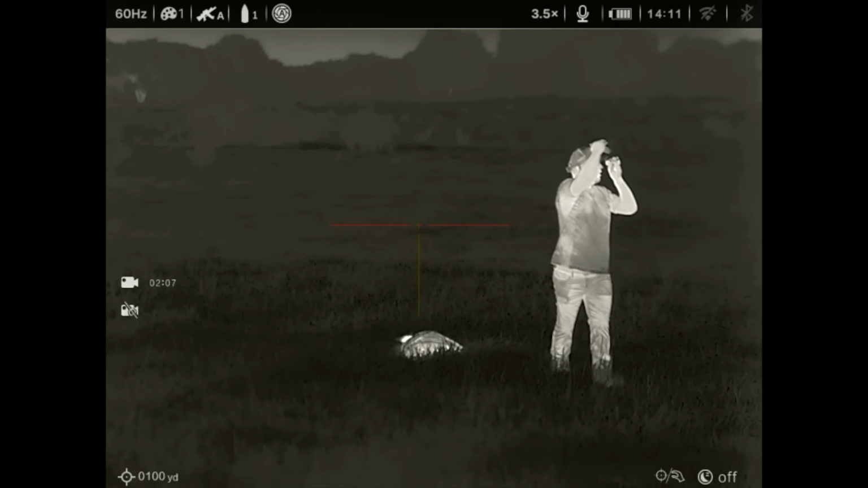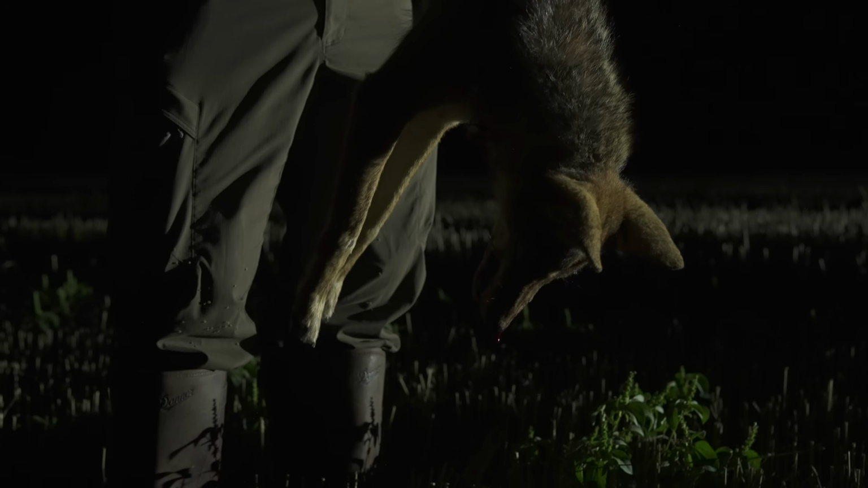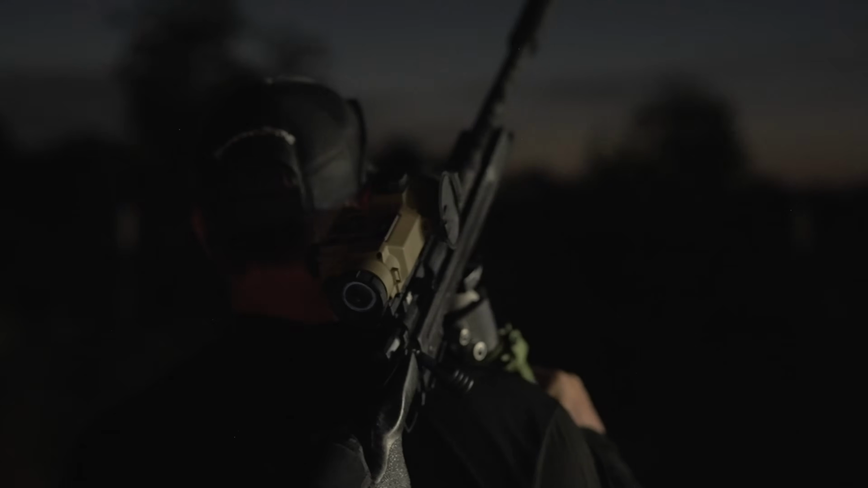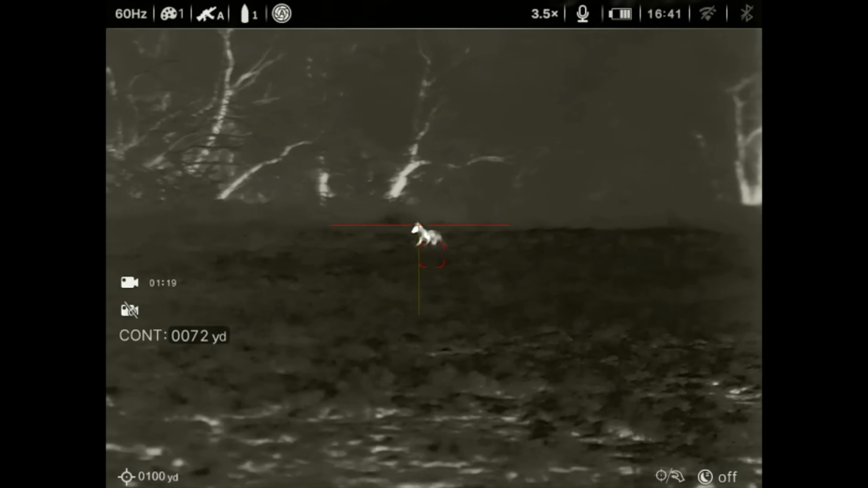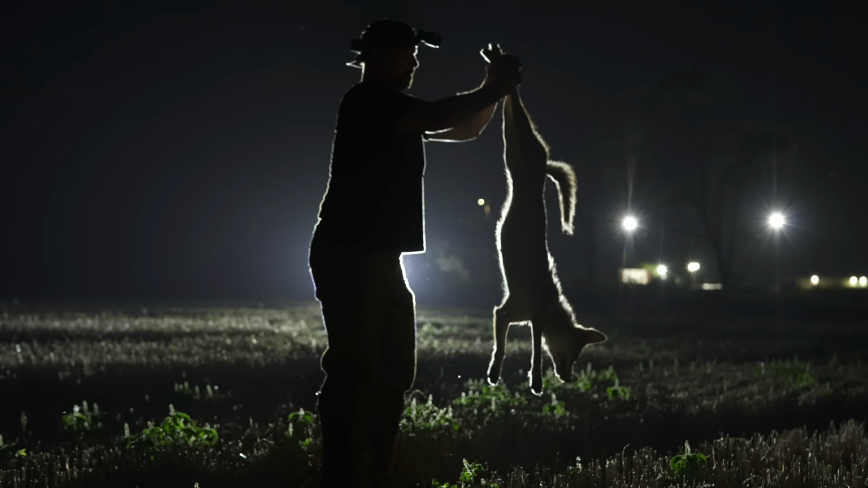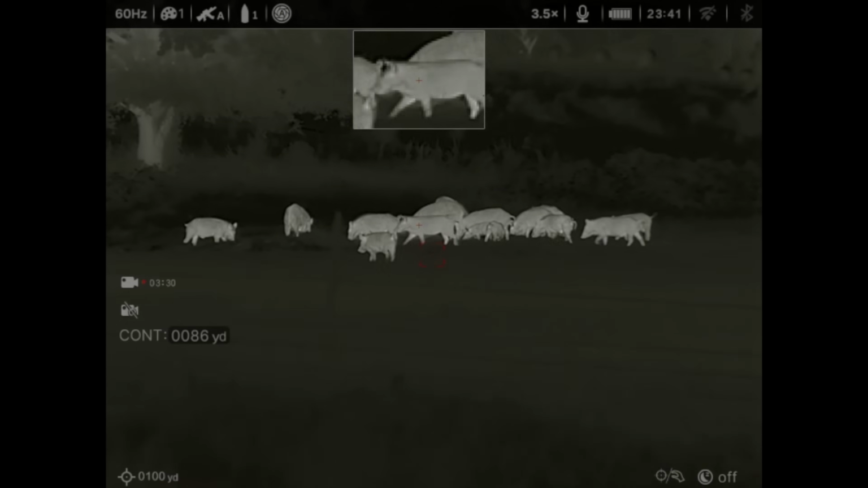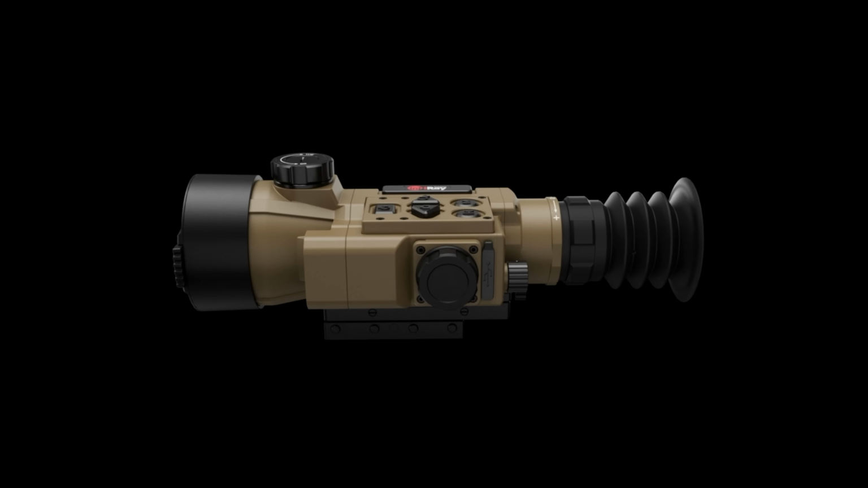Well done, InfiRay. In all honesty, we get to mess with some really high-end weapon sights year over year, and this is badass. This is where it's at.